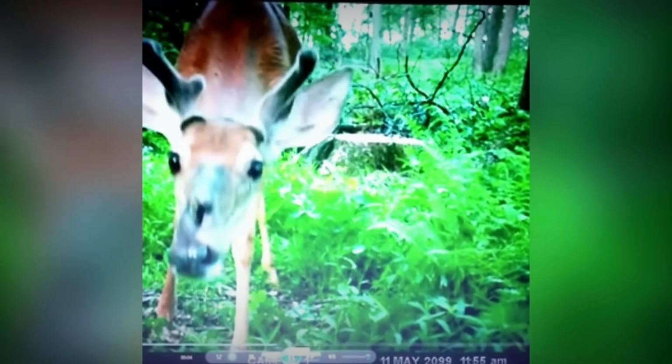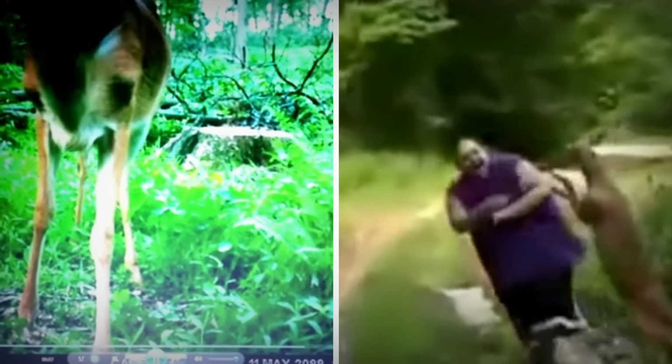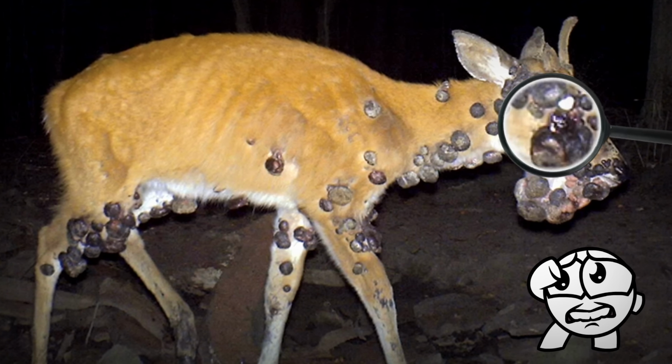There go my hopes and dreams of super mutant monstrosities giving hunters a run for their money. Can someone call a doctor for Bambi? He's not looking too good.